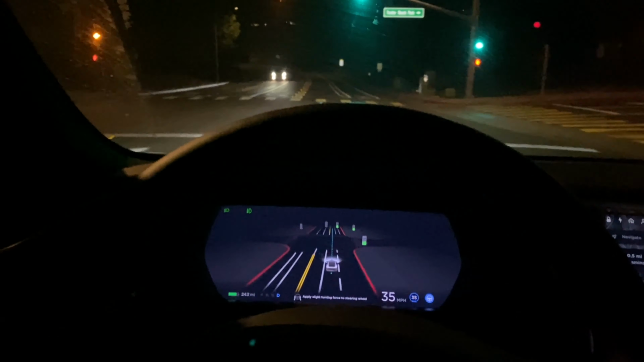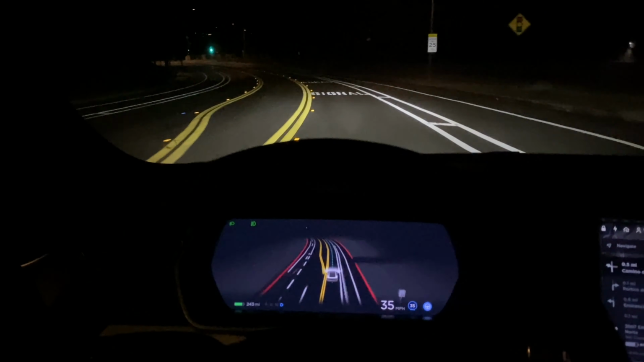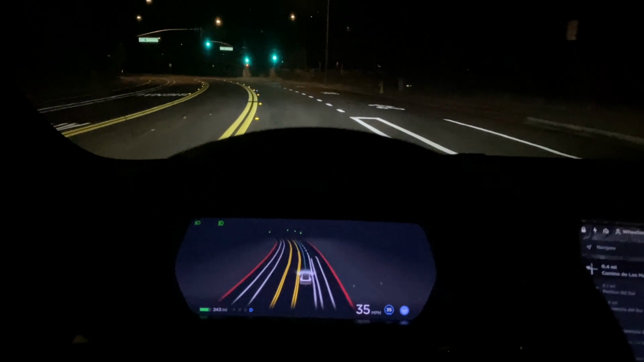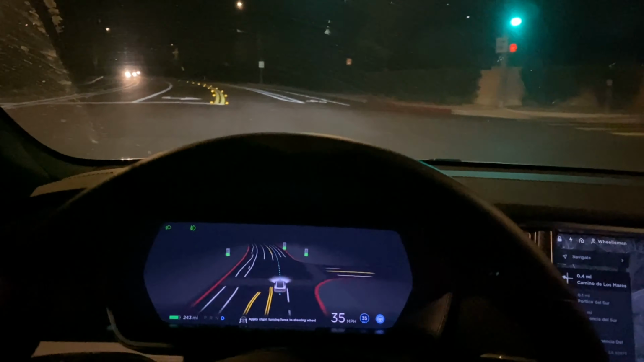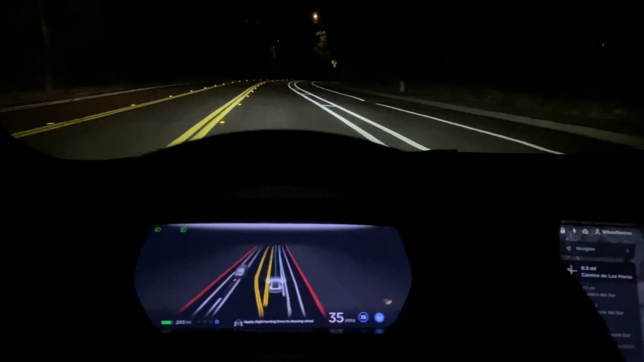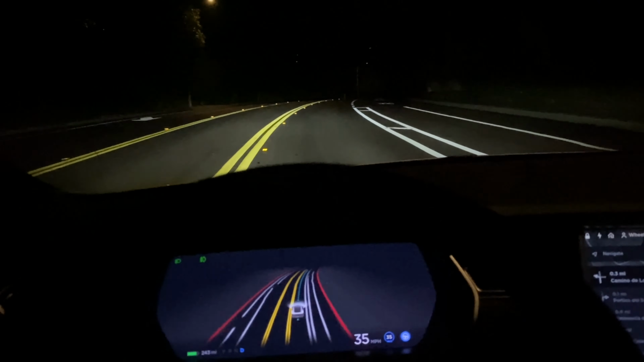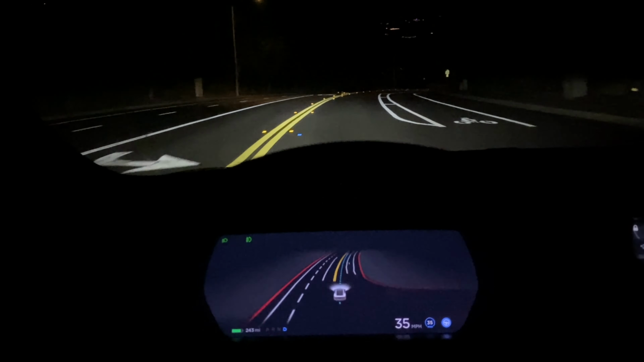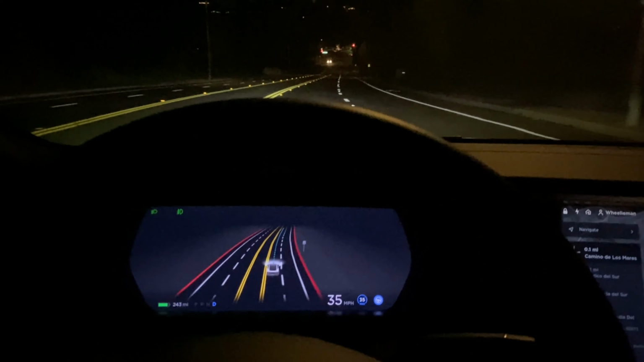So far, it seems pretty much the same as 10.6. I have noticed a few more times that 10.6, compared to 10.5 and 10.4, seems to ride over the markers on the left by the yellow lines, the orange little reflectors. I have heard it hit a couple different times. See, I think right there it just hit it. So not sure what's going on there. Before it was much more centered within the lane, so we'll see how that plays out in